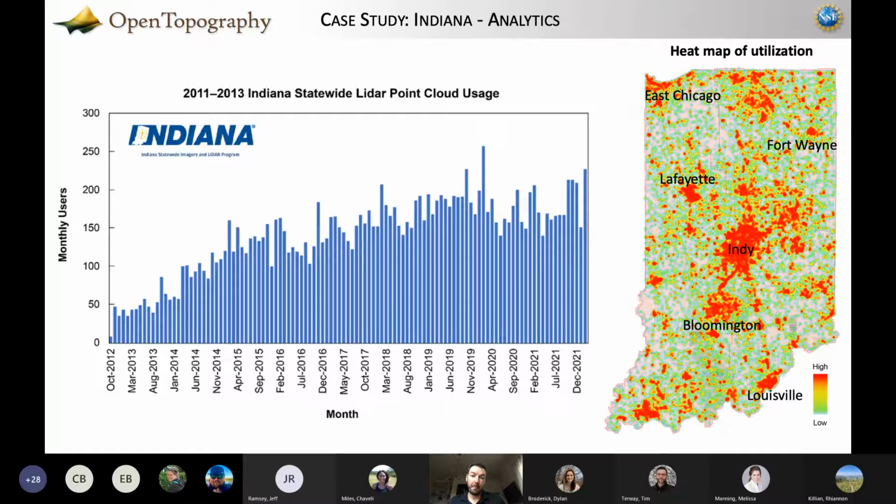Obviously, this tends to go with population. So Indianapolis, Lafayette, places like Chicago, places like that tend to have pretty heavy utilization, but not always. And so this is something that is interesting to think about. It also potentially informs how you manage data, hot data versus cold data. It also potentially informs where you might target future data recollection if you were in charge of planning the next collection. Where would people be most interested in, where would your largest return on investment be?